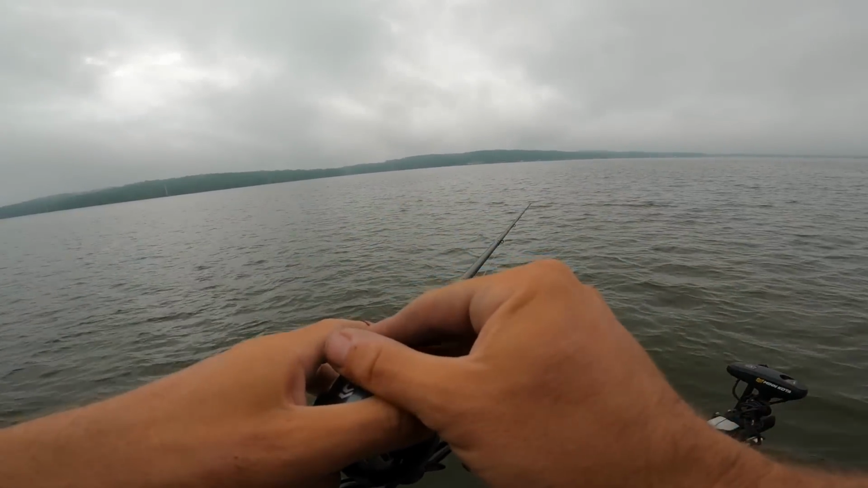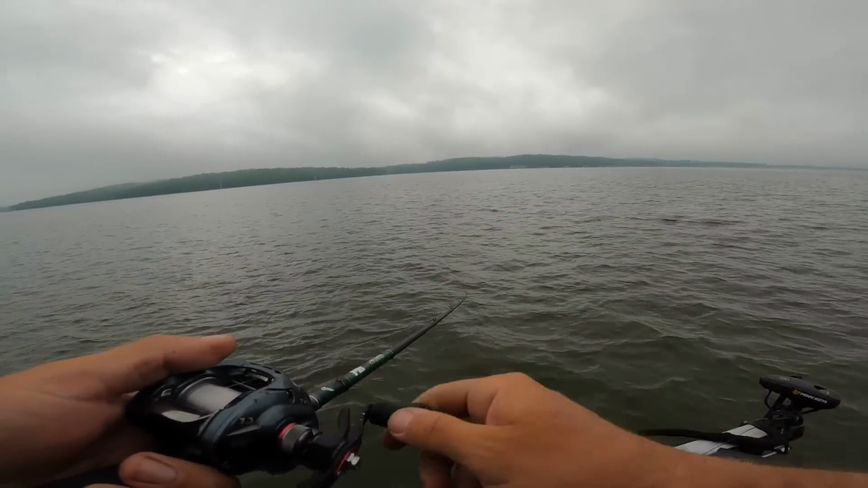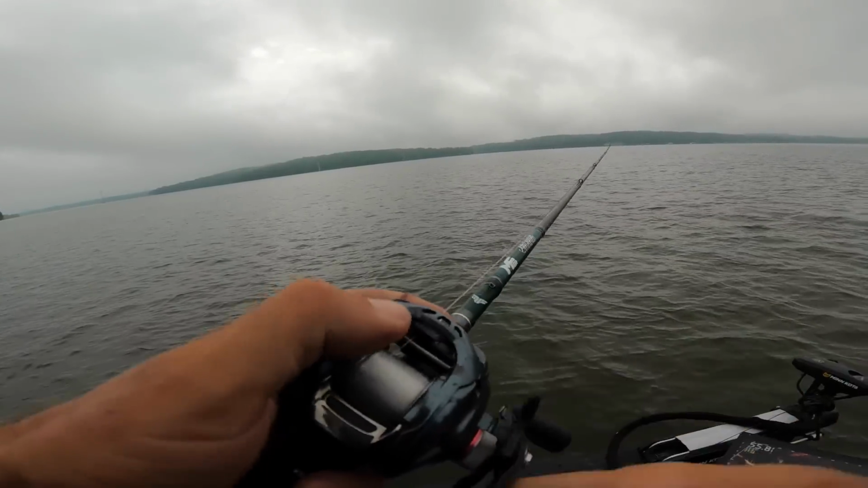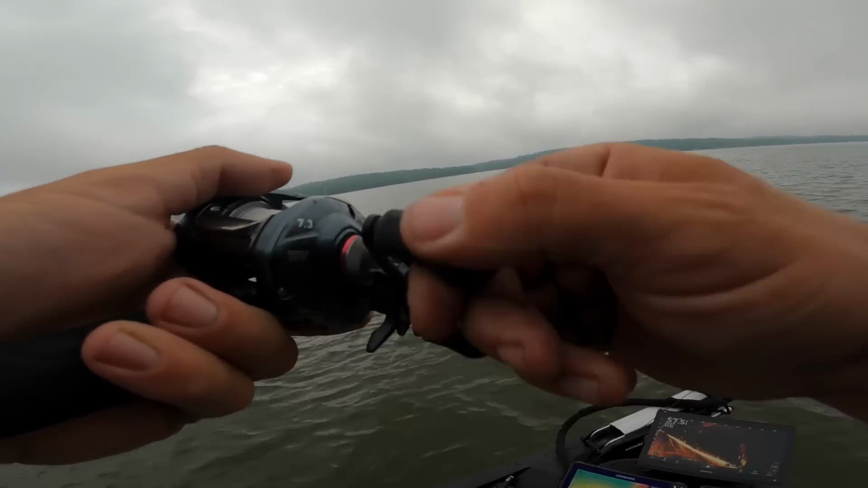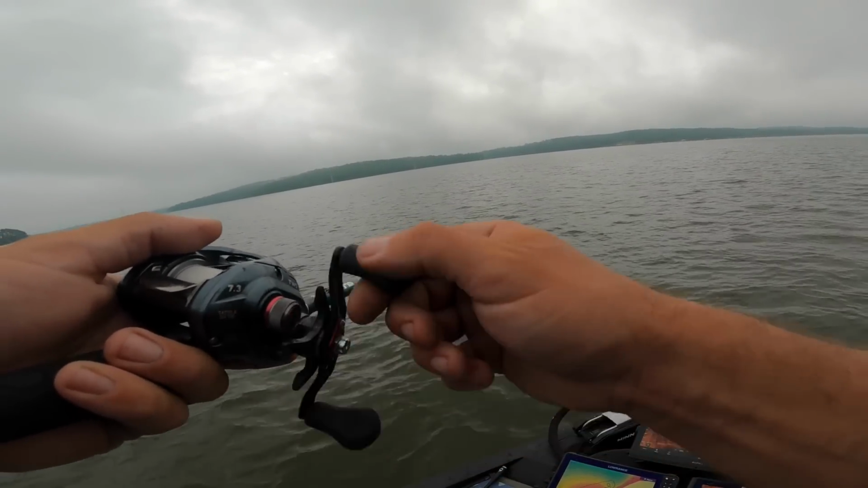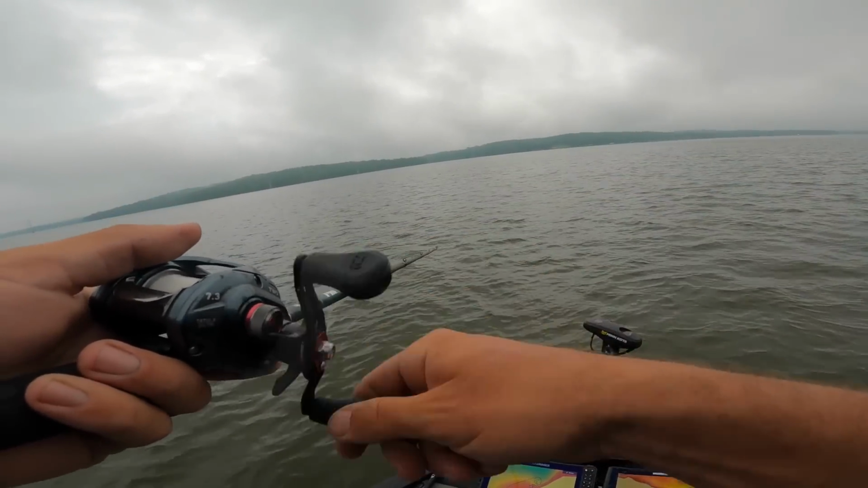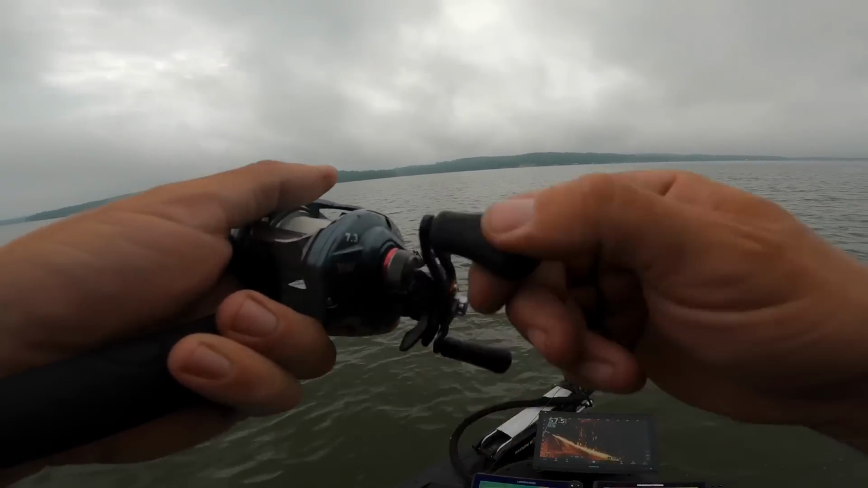Holy cow. Does anybody else have any Tatulas that set themselves too tight in your rod locker because of this little side roller guy? Yeah, I've already got one. Oh no, lost him. Come get it, buddies. These guys look like freaking crappie. Maybe they are. Dude, what is happening right now?